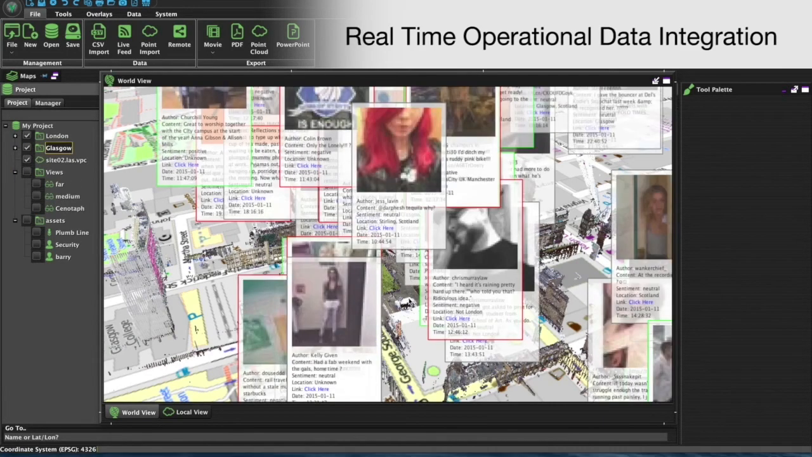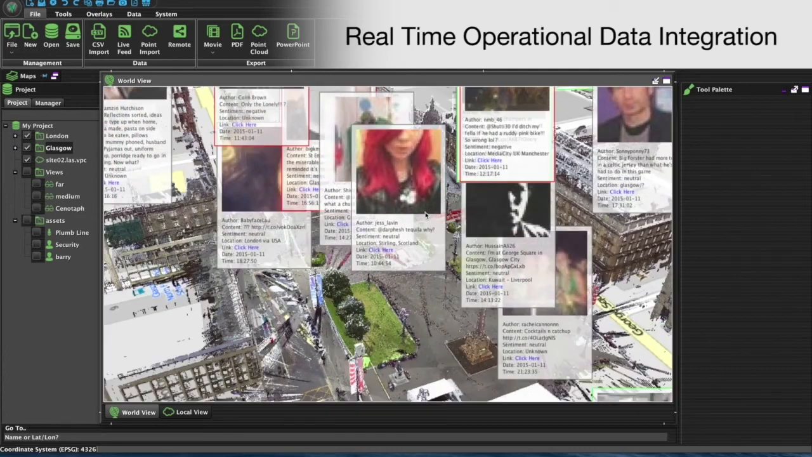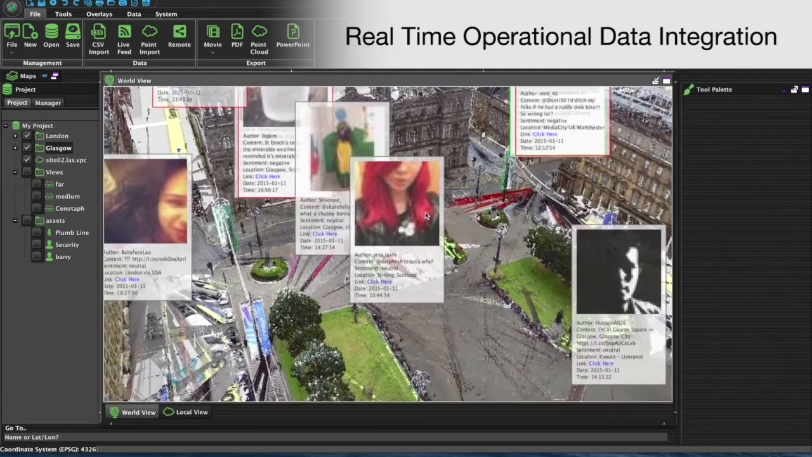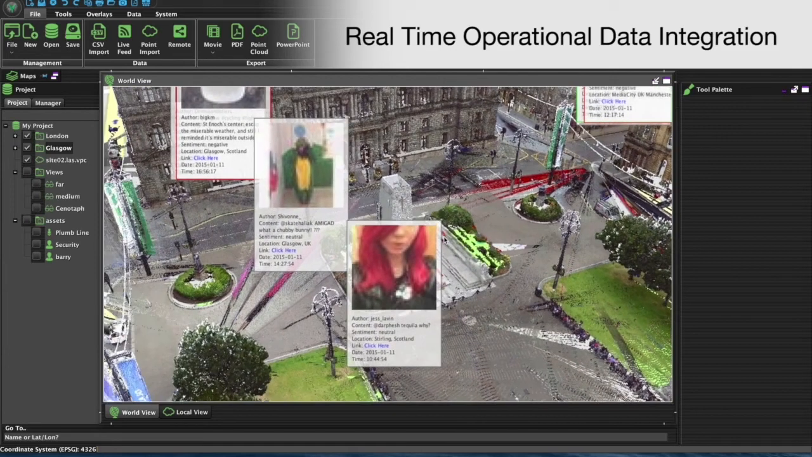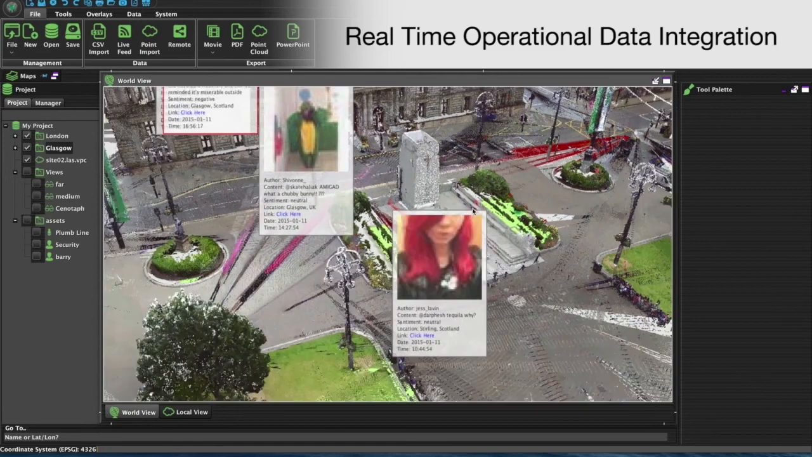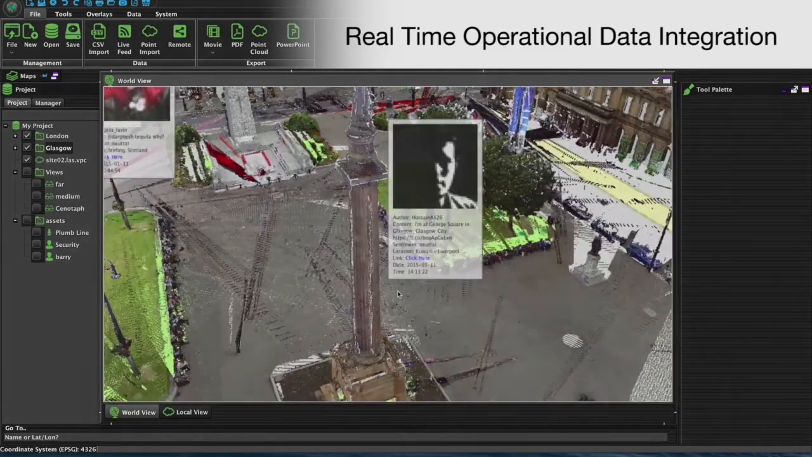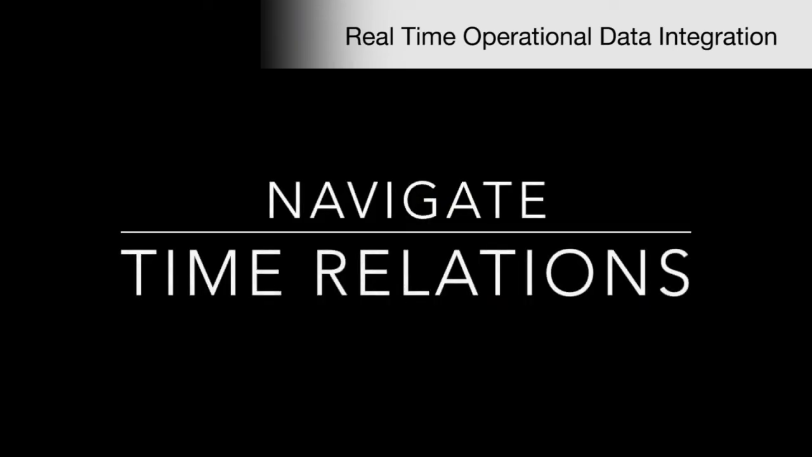Having specified keywords and parameters that will highlight information of importance, feeds from social media and other open source channels can be geolocated to give immediate awareness of a changing scenario. This form of data analysis is becoming an ever-increasing component of police and security operations.